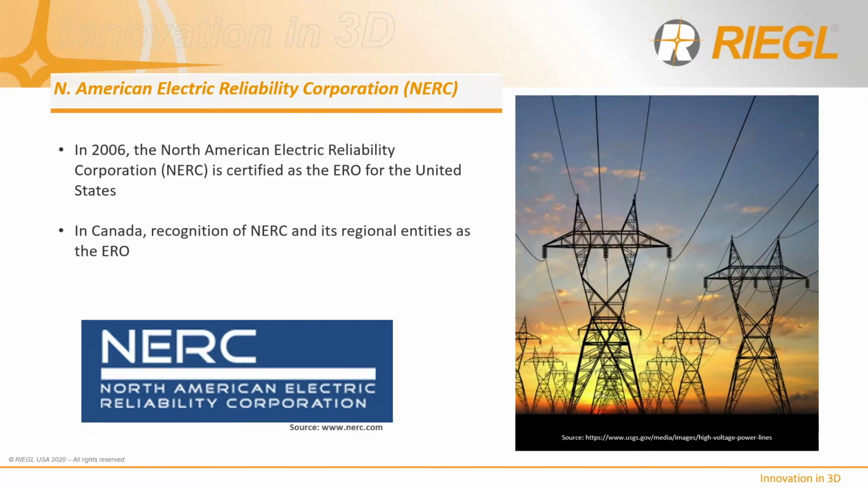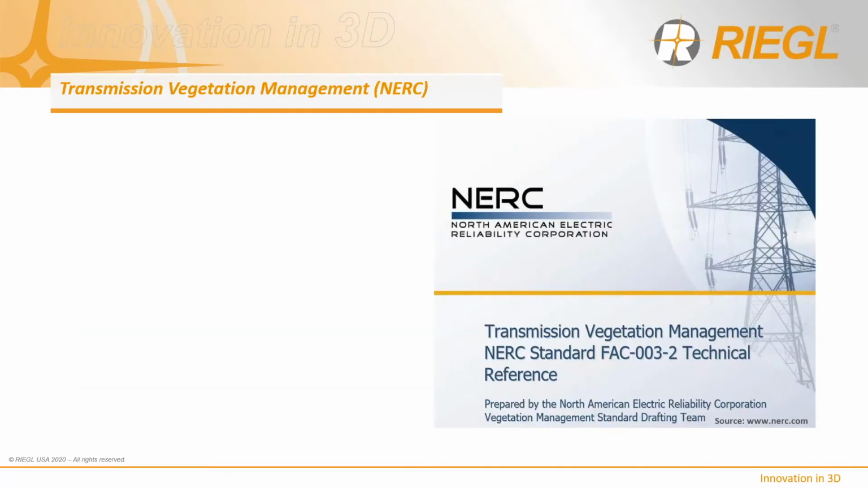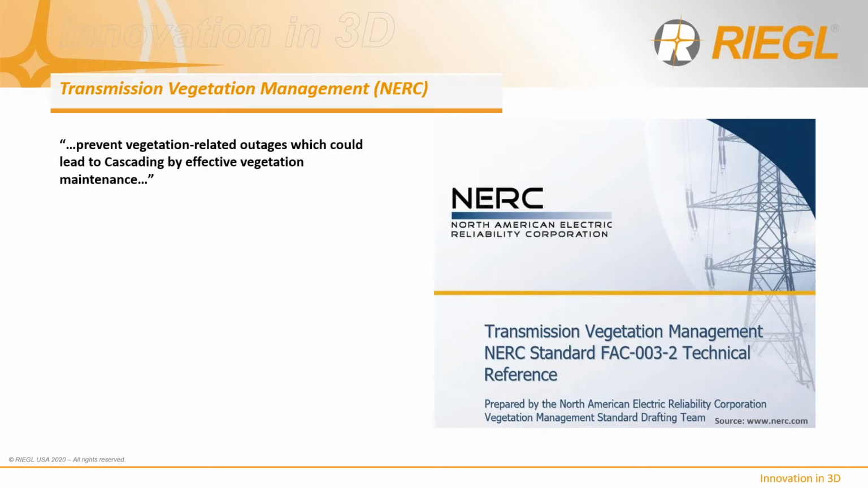transmission operations, resources and demand balancing, facility design and maintenance, system planning, communications, training, cyber and physical security, and emergency preparedness. Of those 100 or more standards, transmission vegetation management has been identified as a critically important one, with a corresponding mandate to prevent vegetation-related outages, which could lead to cascading.